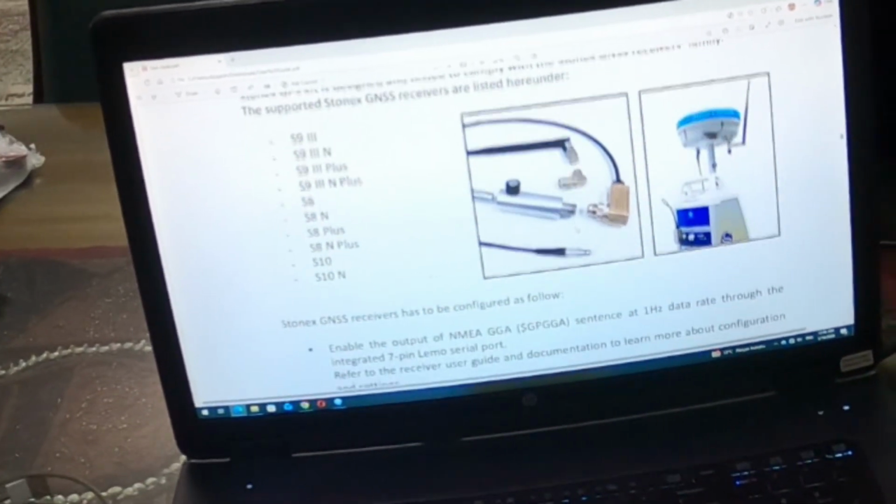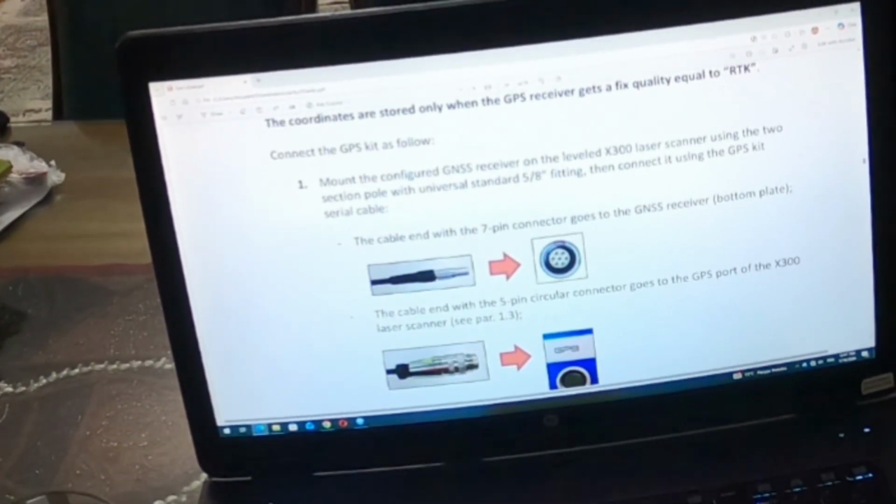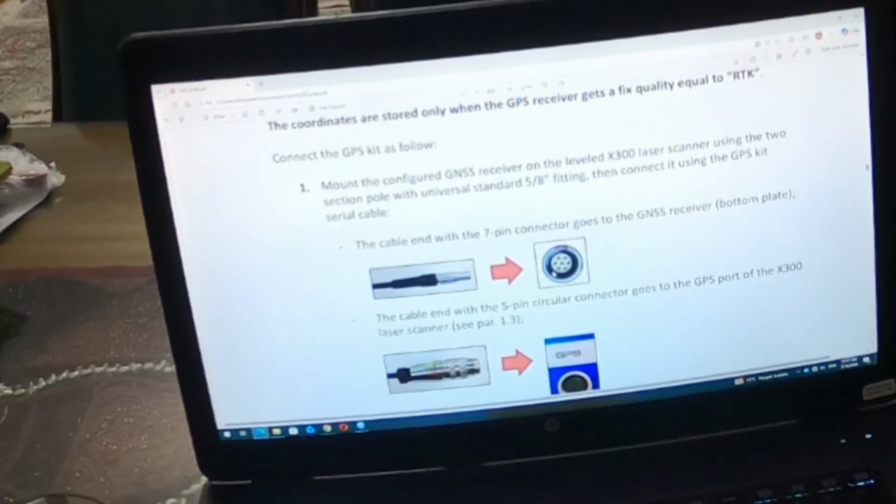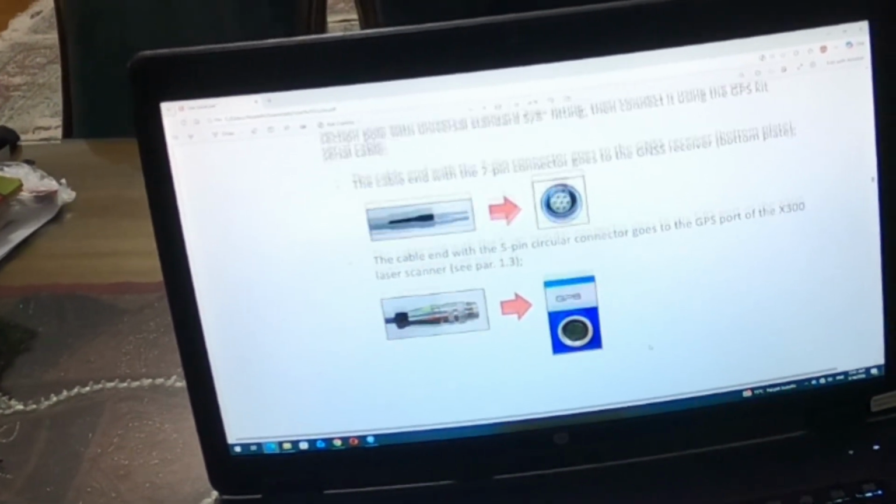Okay, this is, as you can see, for the GNSS receiver, bottom plate, and this is GPS.